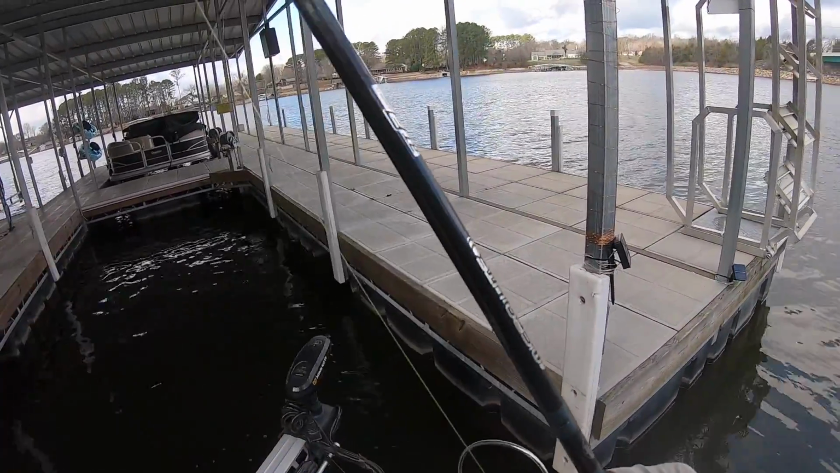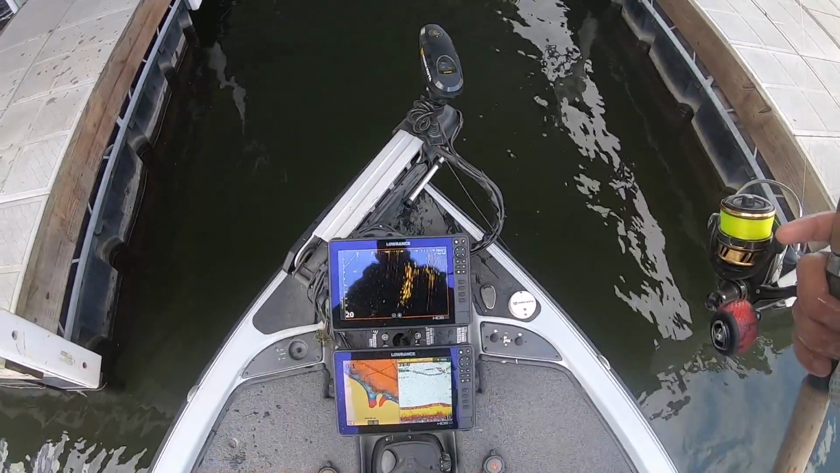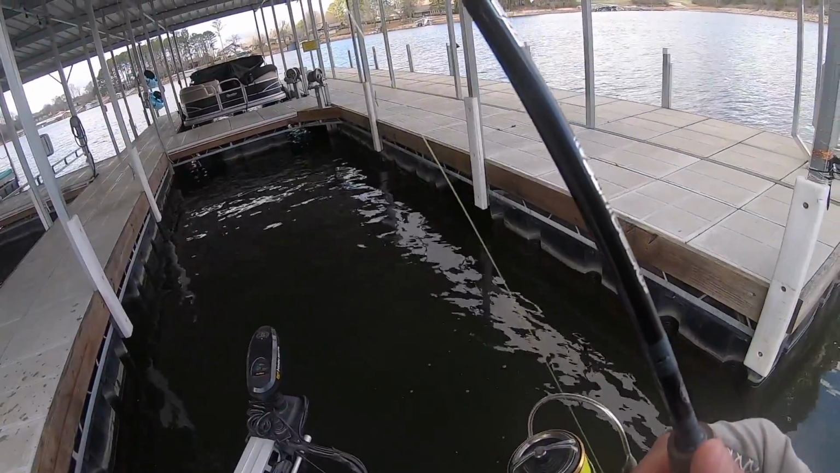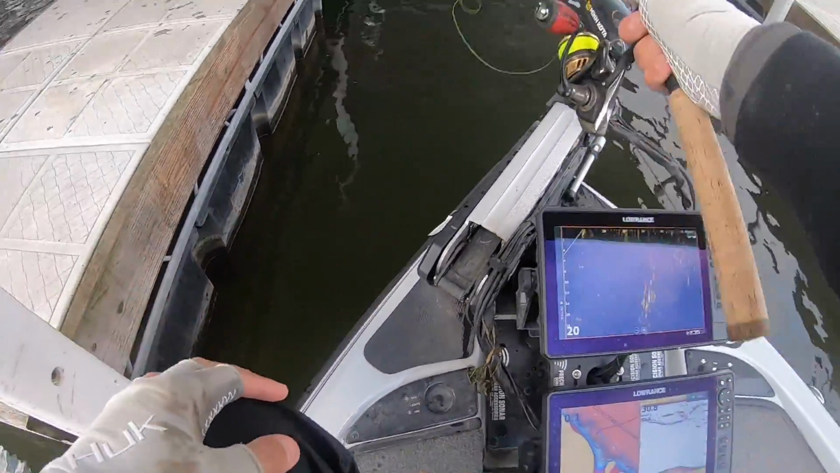Found me a new hole right here, and there's a pile of them in there. Y'all see them right down there on active target. That's what I would call a school, no doubt. They are right under that walkway right there.